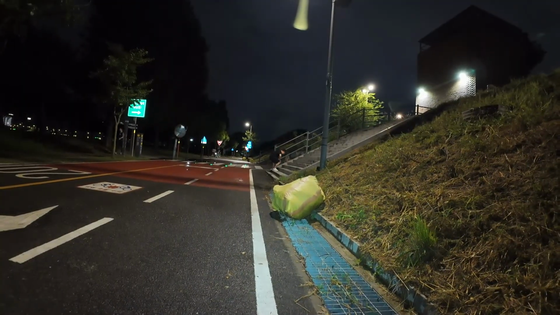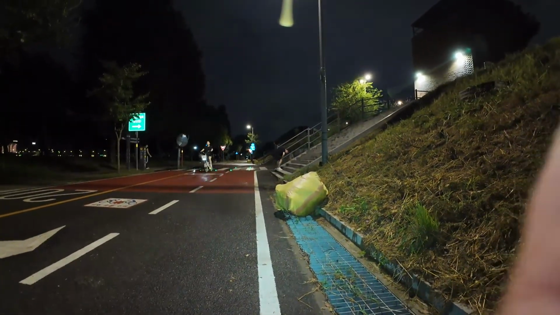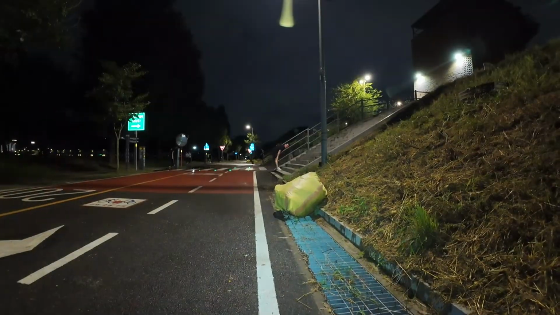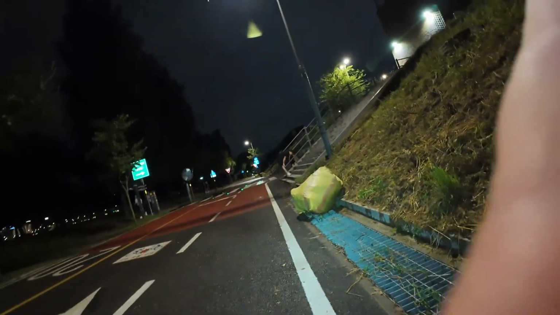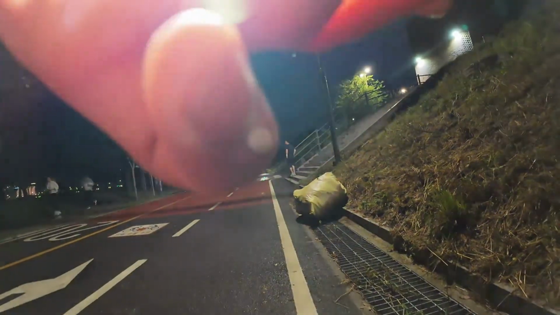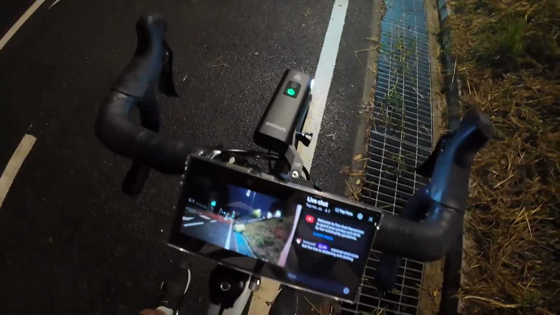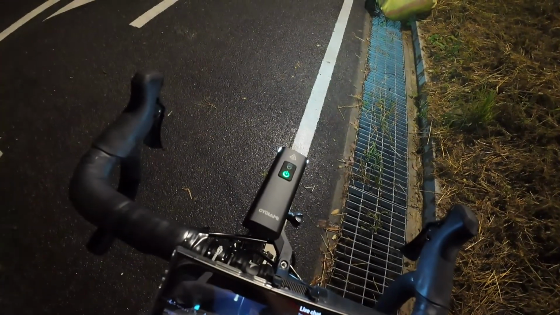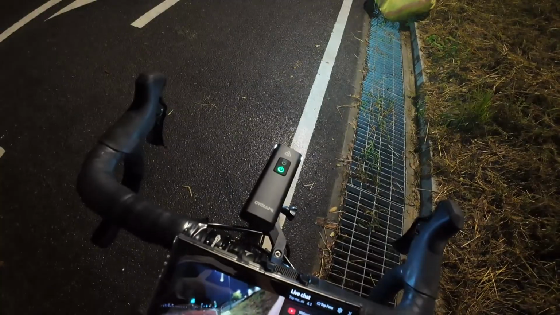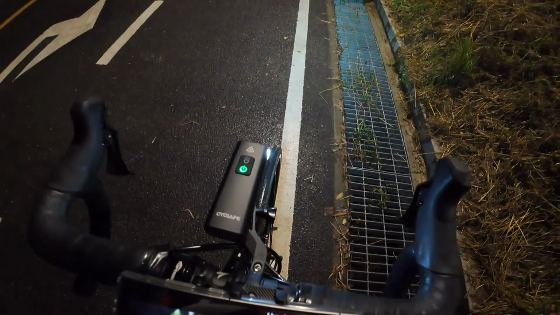So maybe I'm gonna try to reconnect the mic. And then maybe I'm gonna turn down the gain.